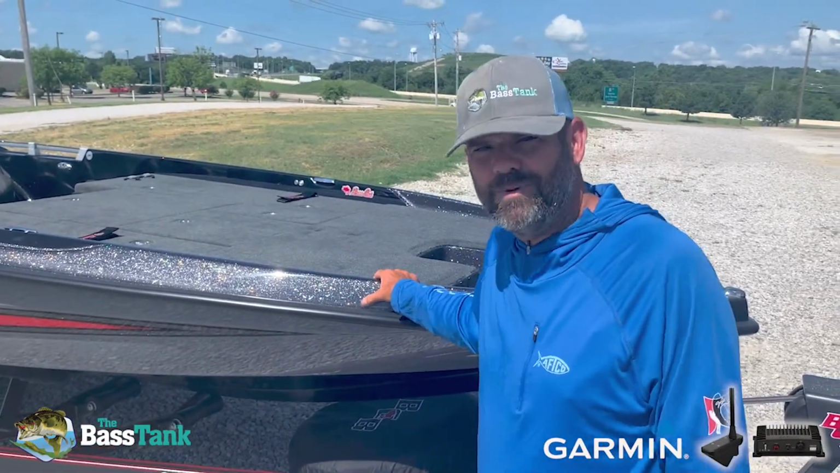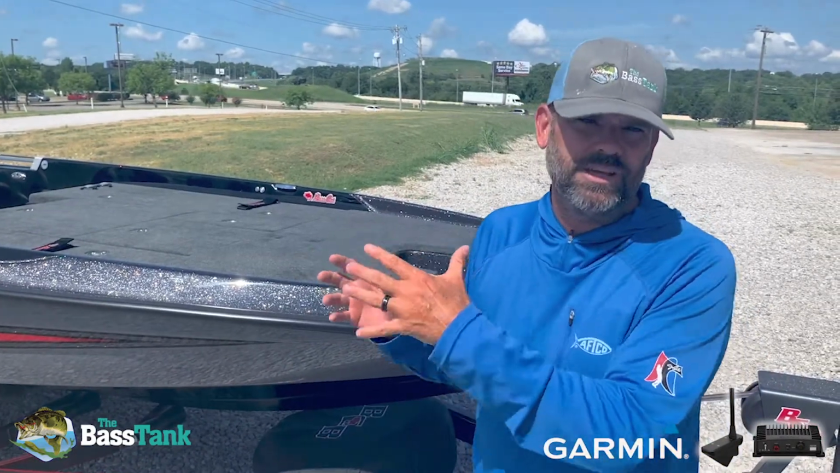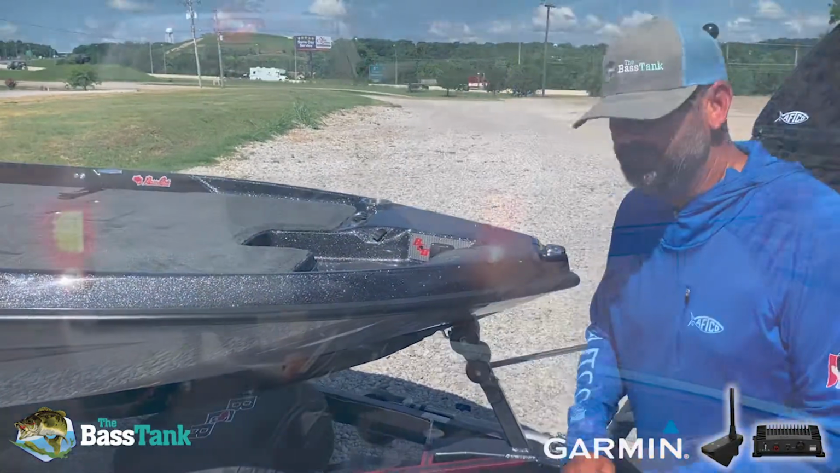That's why I drove my boat all the way down 4 hours to drop it off to these guys, because I know when the install is done here next week, it'll be done right. So visit the Bass Tank. We'll show you before and then we'll show you after when this boat is done.